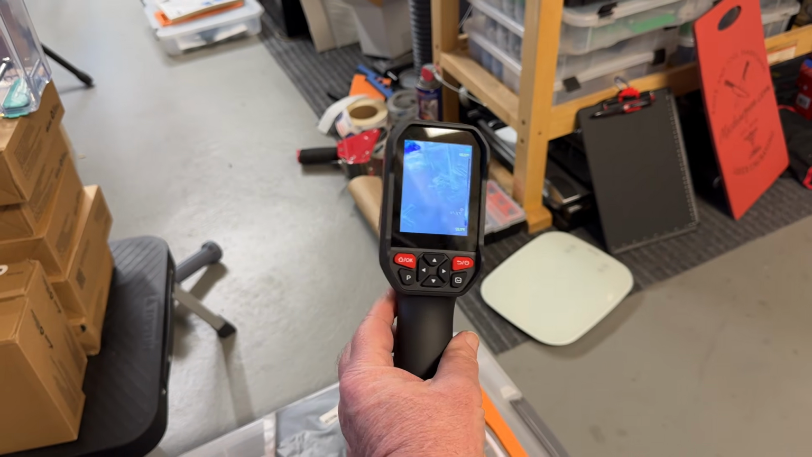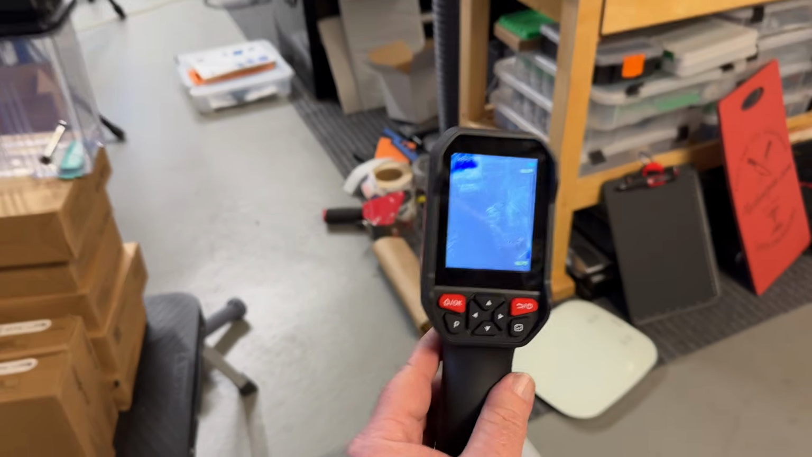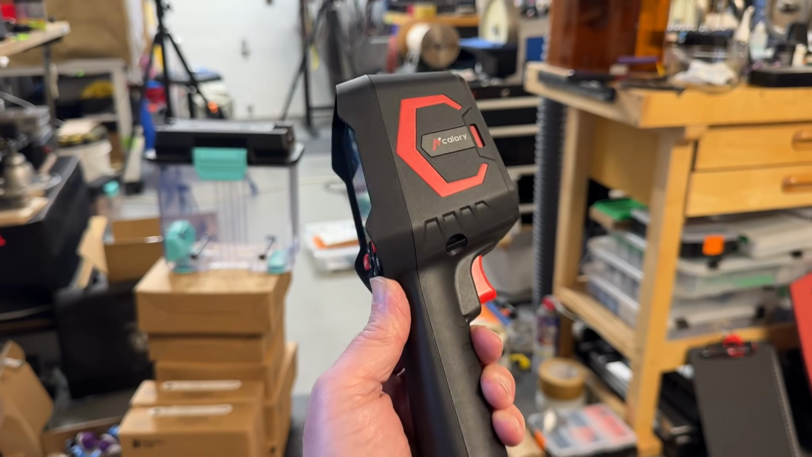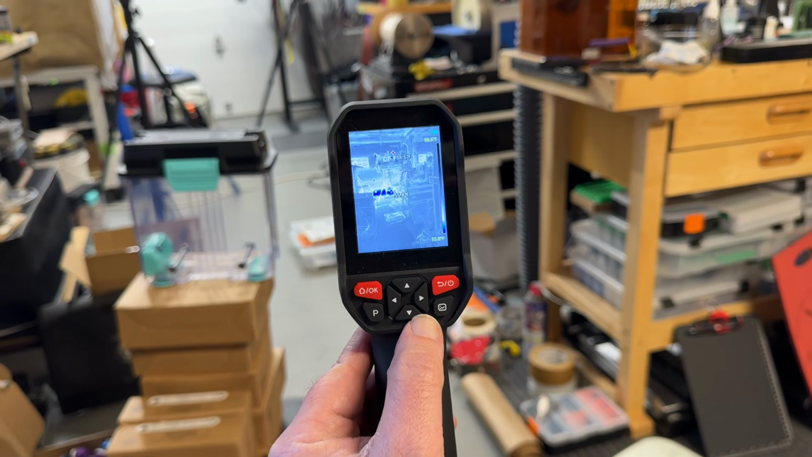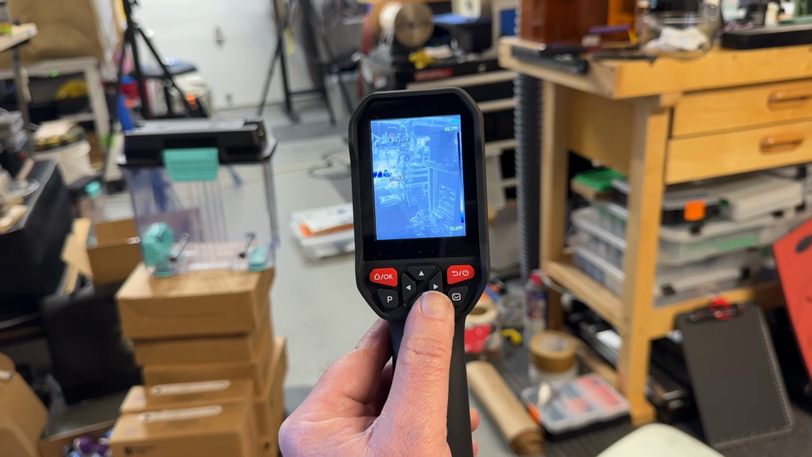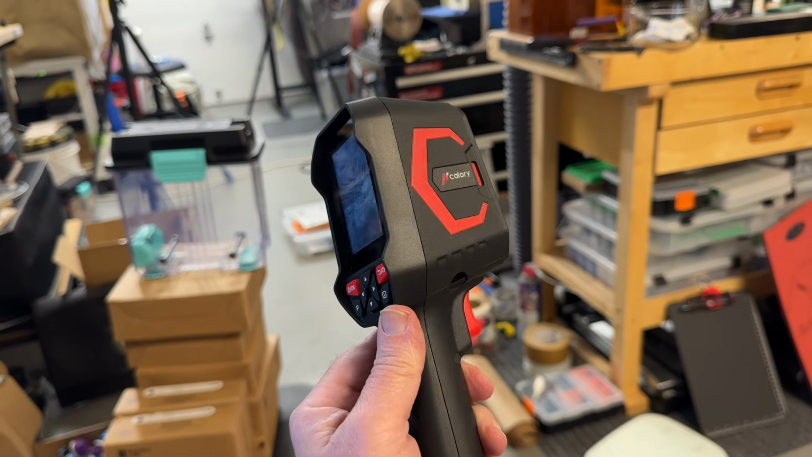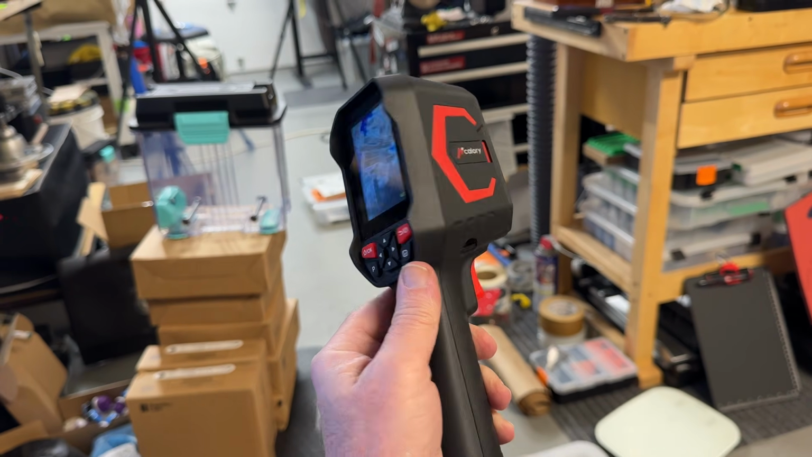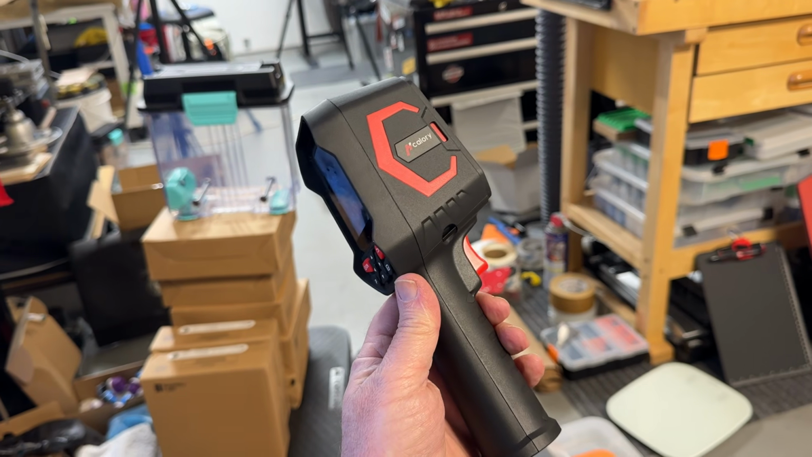A lot of fun things that you can do with it, as well as a lot of important things. And depending on the type of job that you have, this is also really useful to show customers. If you're some type of repair guy, you can show them issues that you can detect with one of these thermal cameras. So very cool. Let's jump into some of the things that I've done with it that I thought were pretty cool.